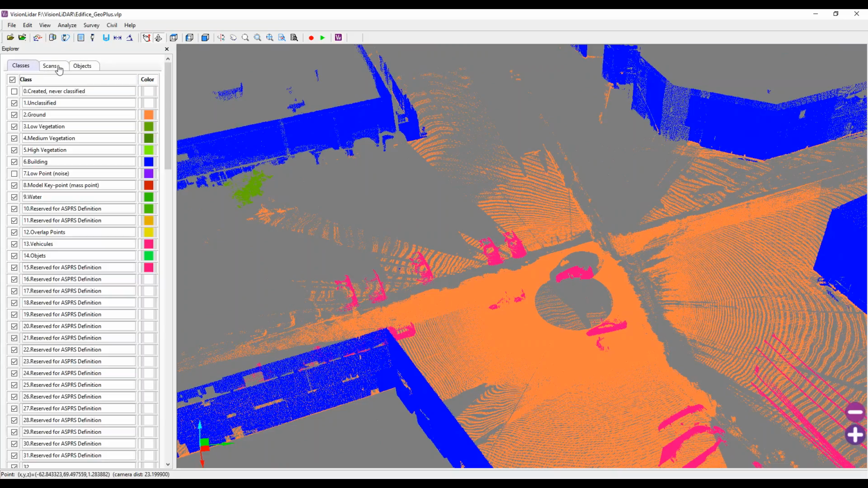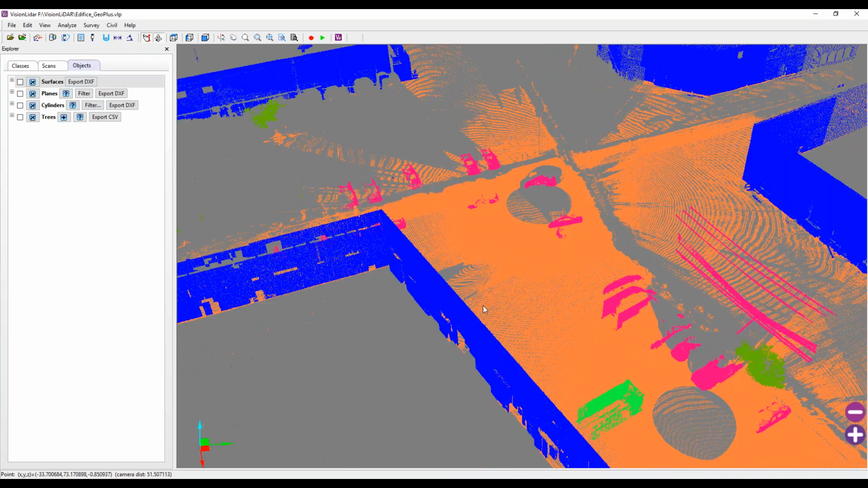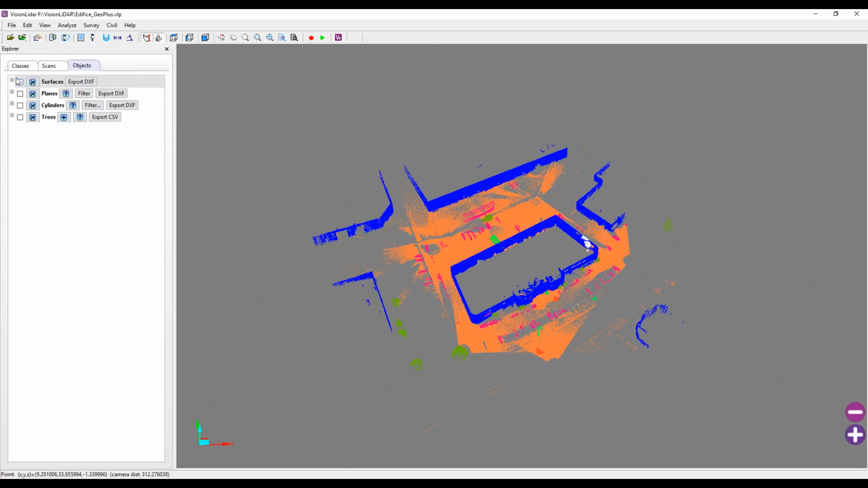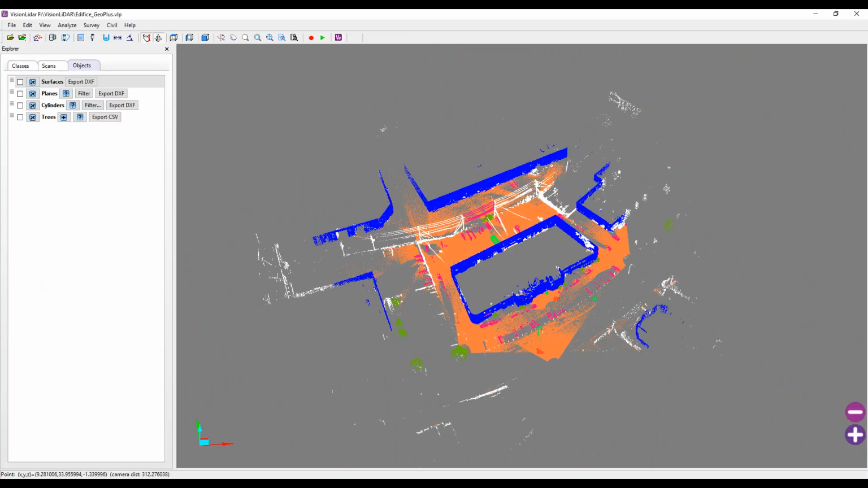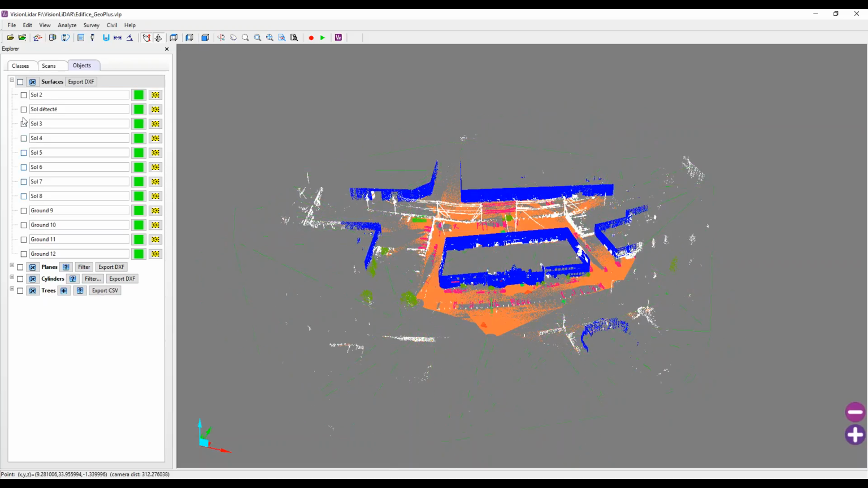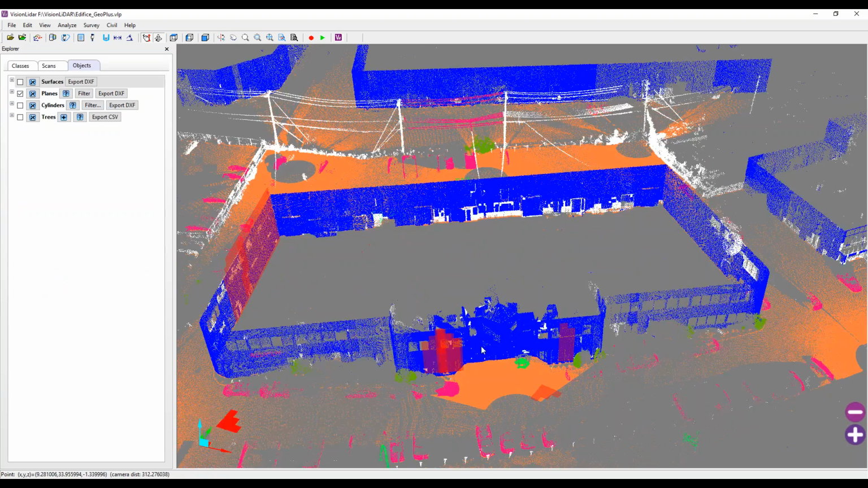So I've shown you the Classes tab here and the Scan tab. And there's also an Object tab. The Object tab can be really useful if you've detected your ground, for instance. Like I showed you a bit earlier, we have a surface detection here. We also have planes, if we've detected any planes.